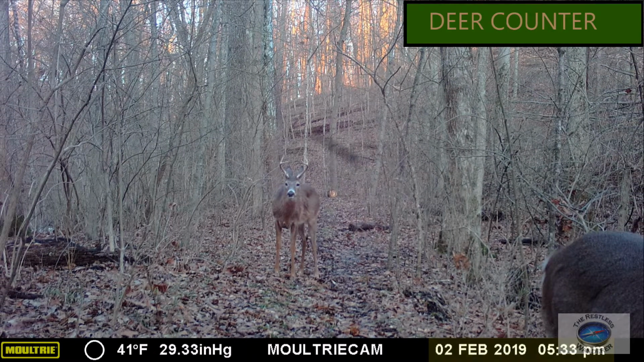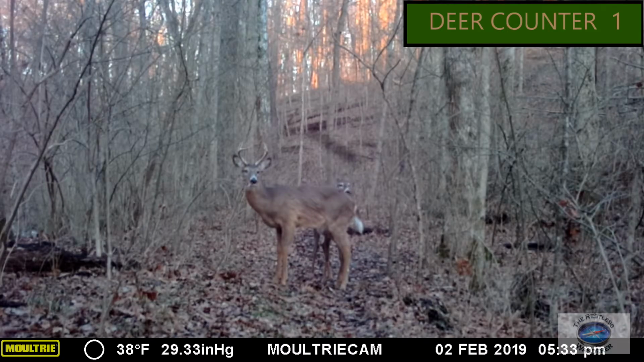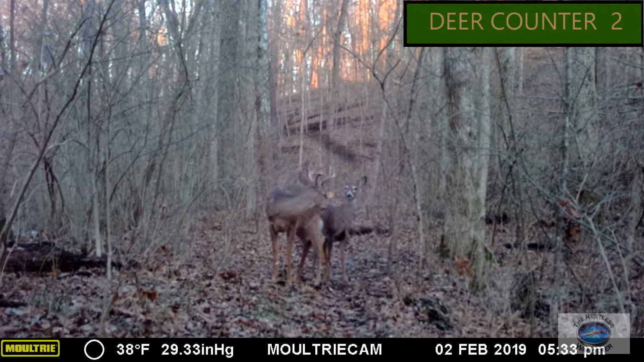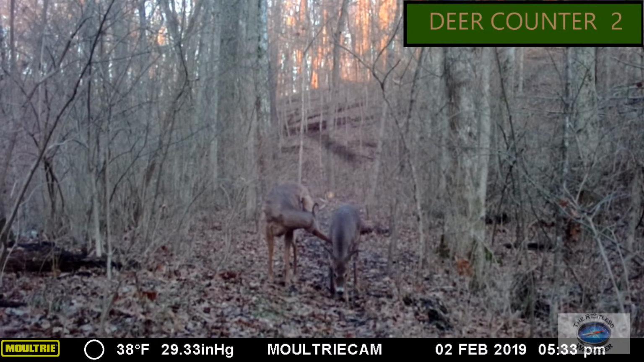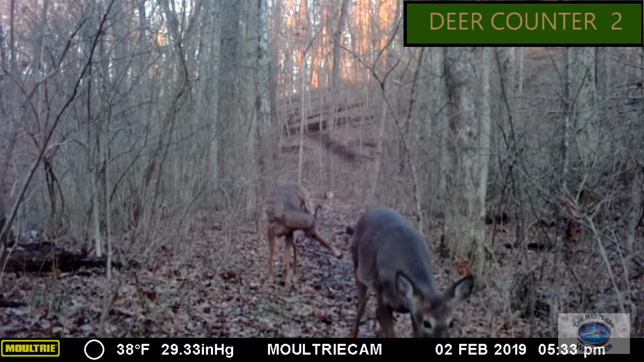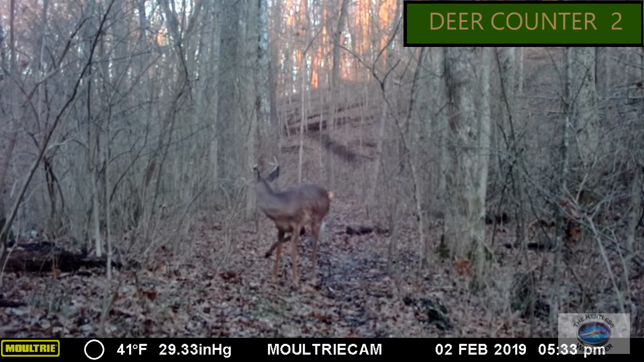You'll notice that I finally figured out the date timestamp on my camera, so those times are accurate. The first clip here, we've got a doe and a buck. One of the things I noticed about the doe is that it's got some unique marking on its face. It's got a pretty wide stripe around its nose and around the eyes. Now, I don't know if that's an age thing or if that's going to be unique to that animal for the rest of its life, but it's pretty easy to recognize.